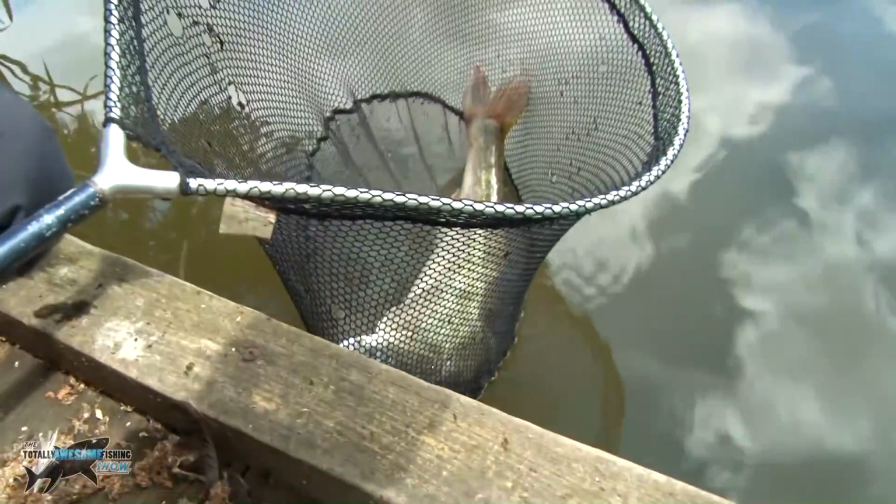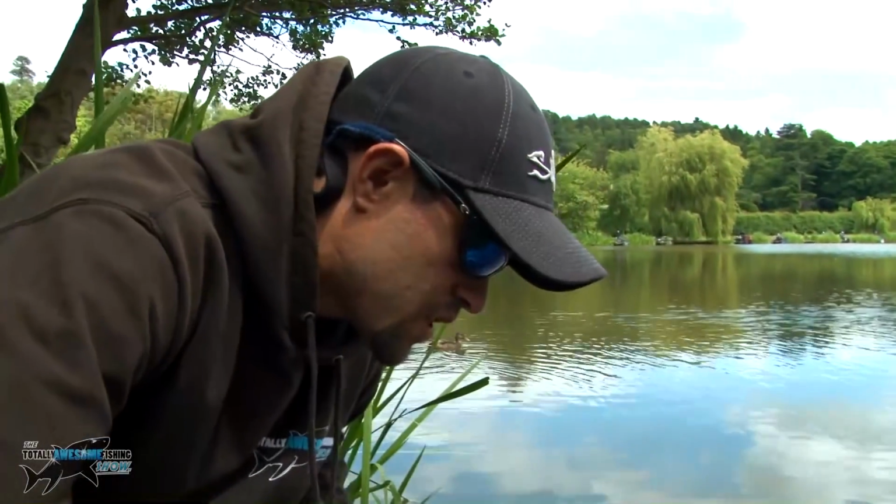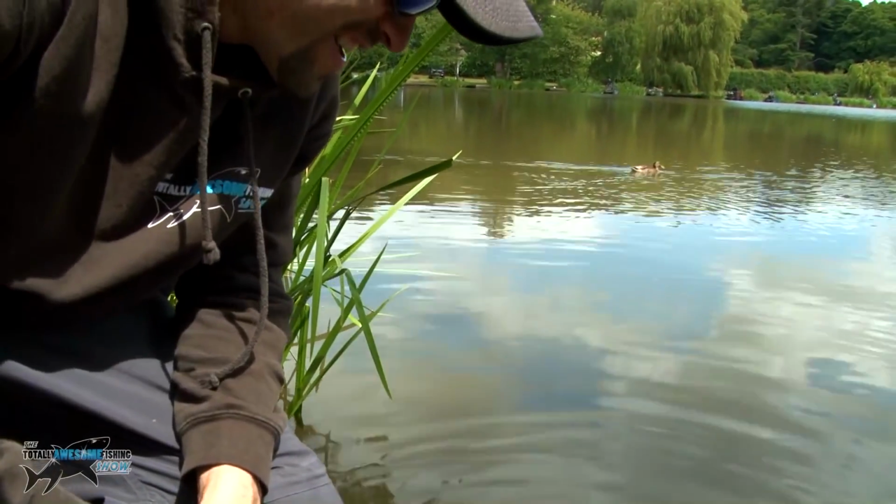I reckon he was sitting over that bream shoal when they were over there. I reckon he was just sitting there, because they do see that activity and they're going to follow the activity, because where the smaller fish will go, this is where the zander will go. Well, I've got to get some scales anyway, so we'll see. It's a cracking fish.